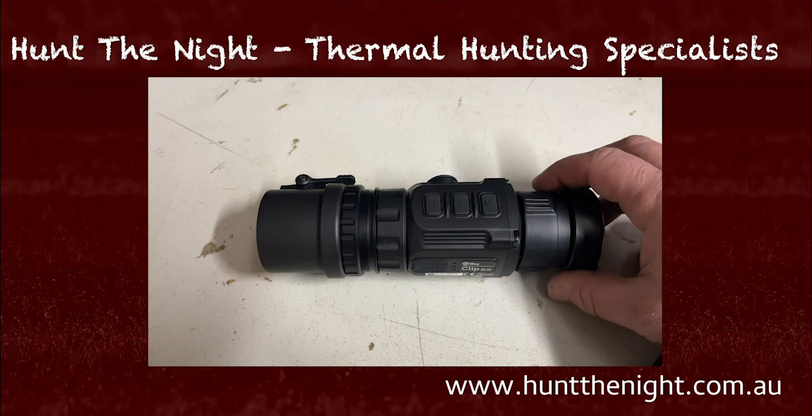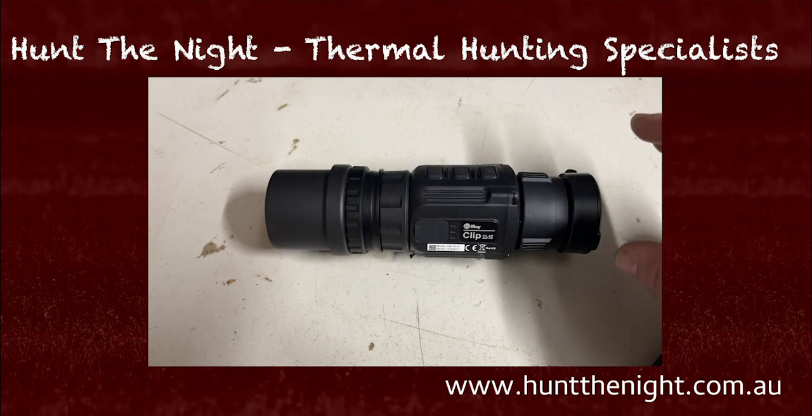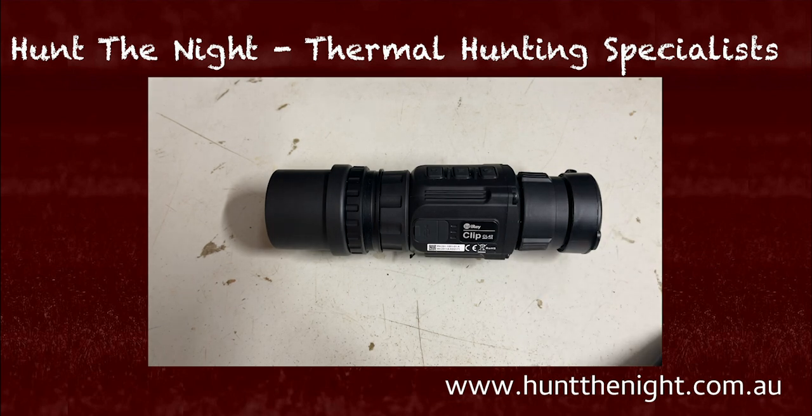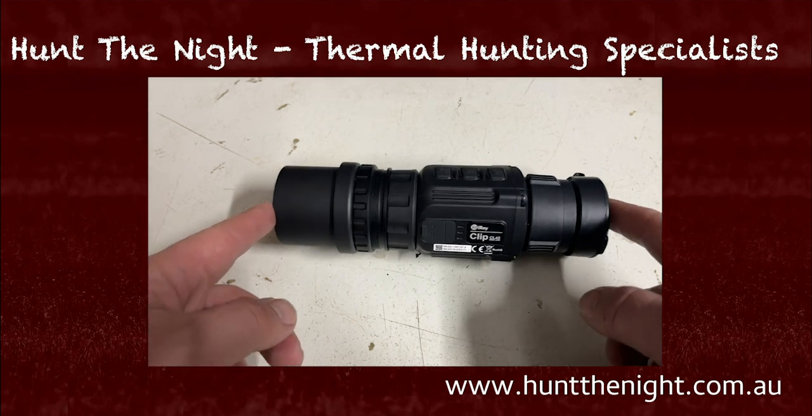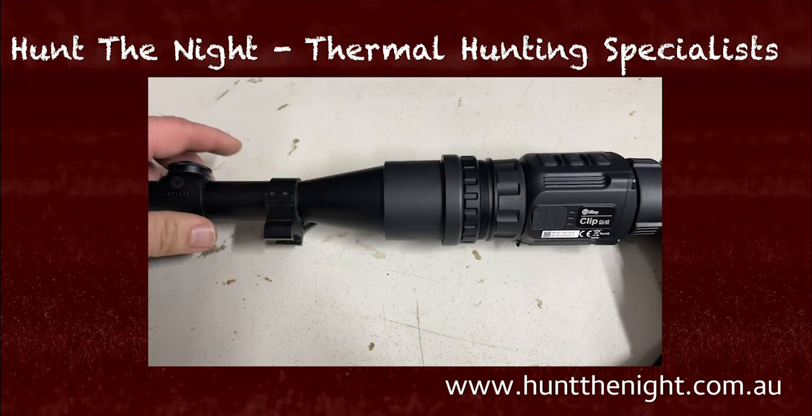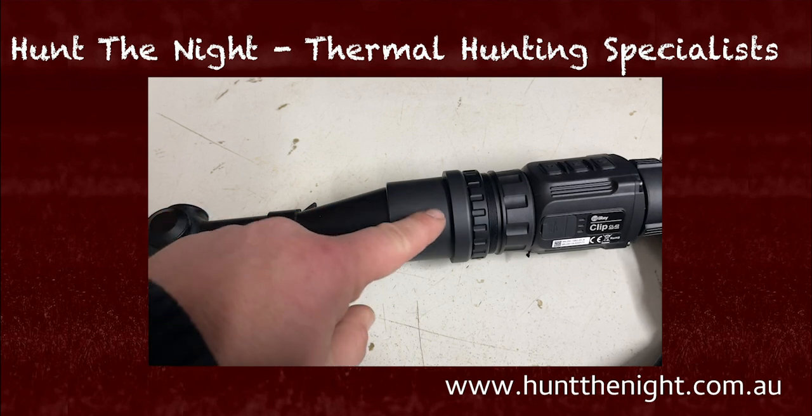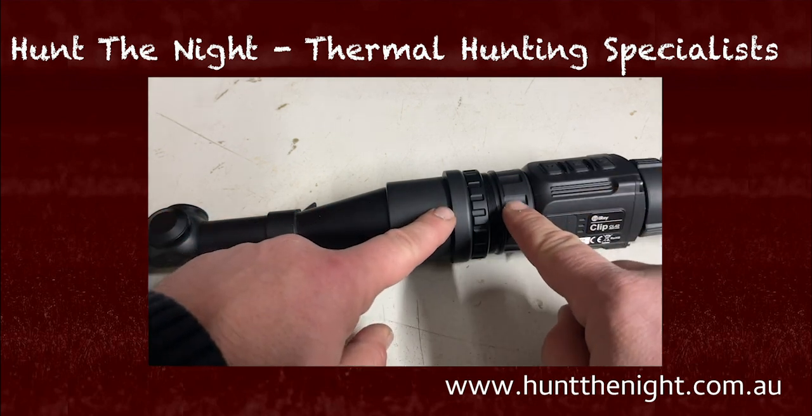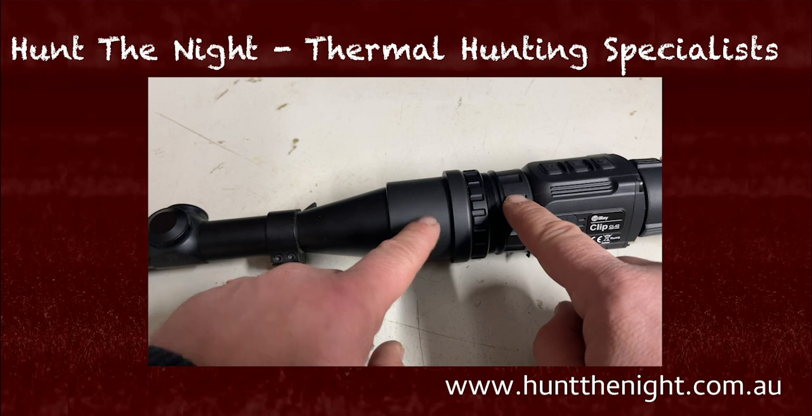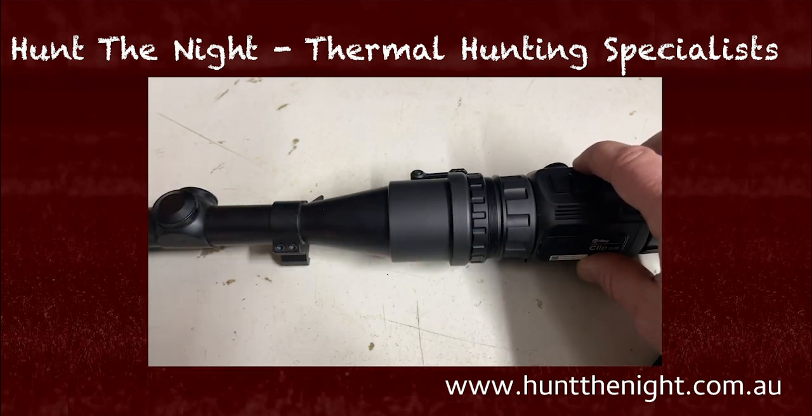Now, in regards to using this as a clip-on, the question is, what is your maximum base magnification before this starts to get kind of unusable? Because don't forget, when you clip this on and put it in position, and when you magnify, this scope here is zooming in on the computer screen that sits here. Okay, there's a little lens system in between, but it's zooming in on the computer system. Well, I guess it's zooming in on the lens.